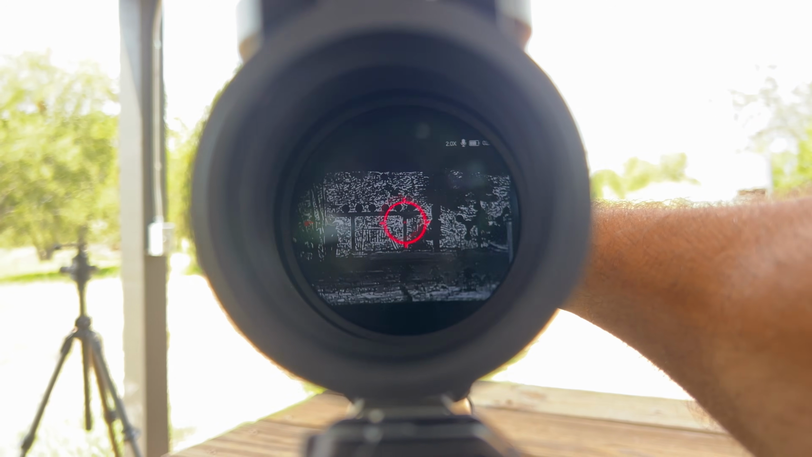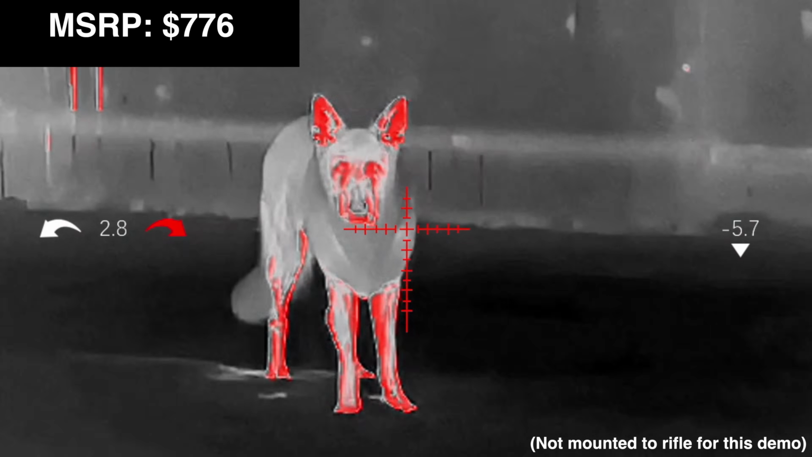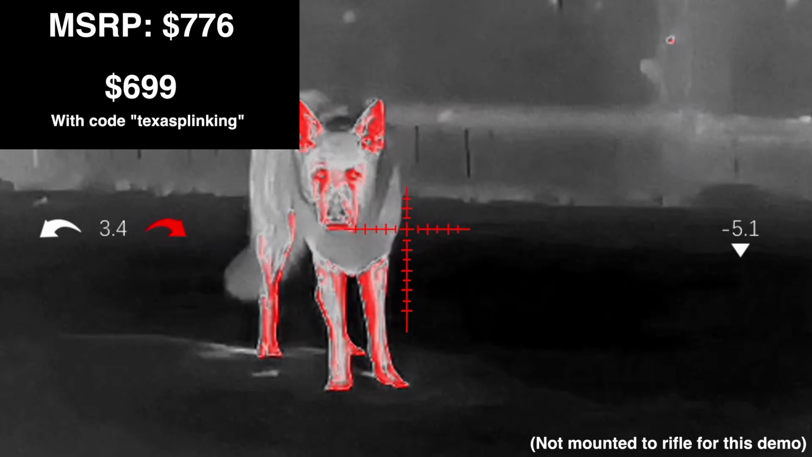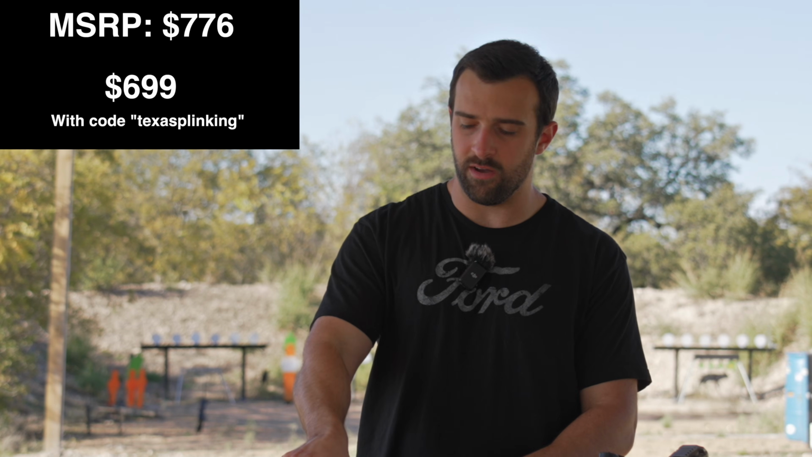And like I mentioned, the price point, full-on normal price is $776, but of course with coupon code Texas Plinking, it makes it to where it's just a tick under $700 at $699. And again, everything I just ran through is the HS219, currently the least expensive of all the Hydra series.